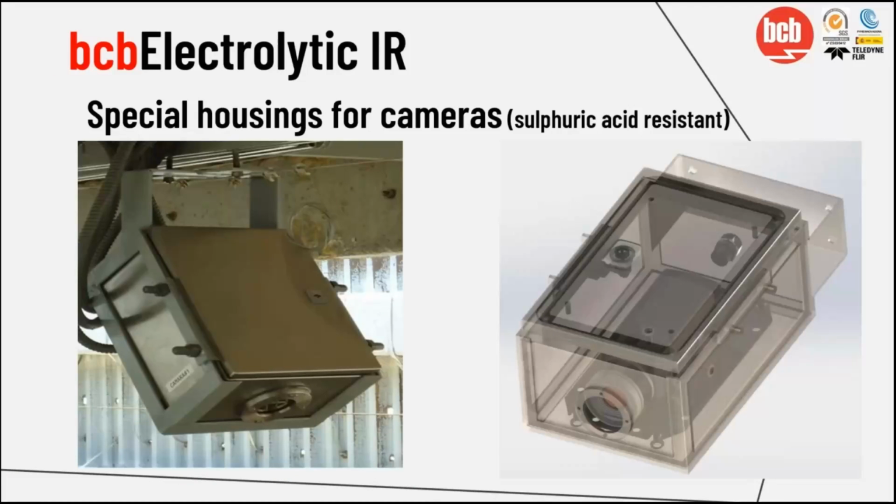So why are the special housings for these cameras important? Well, as you probably know, the electrolysis and electrowinning process is not a very friendly atmosphere where this process is being done. So we need these special housings for being sulfuric acid resistant. That's why, along these years, we have been discovering, and now it's very clear that we need these special housings for this application, and this is no longer a problem.